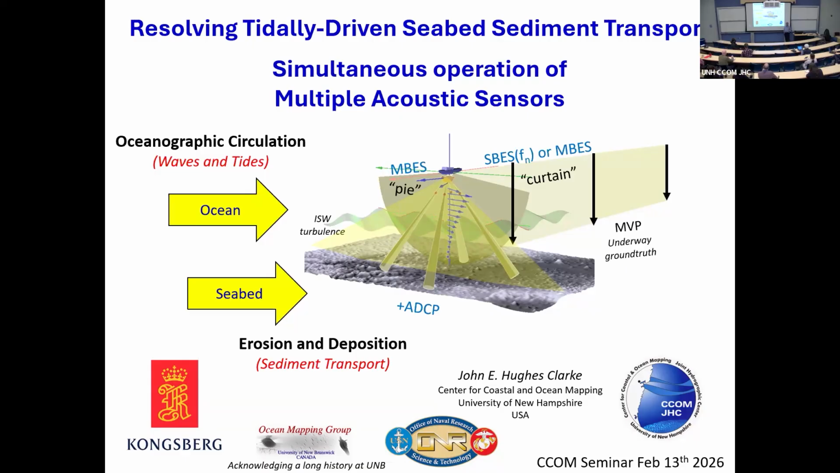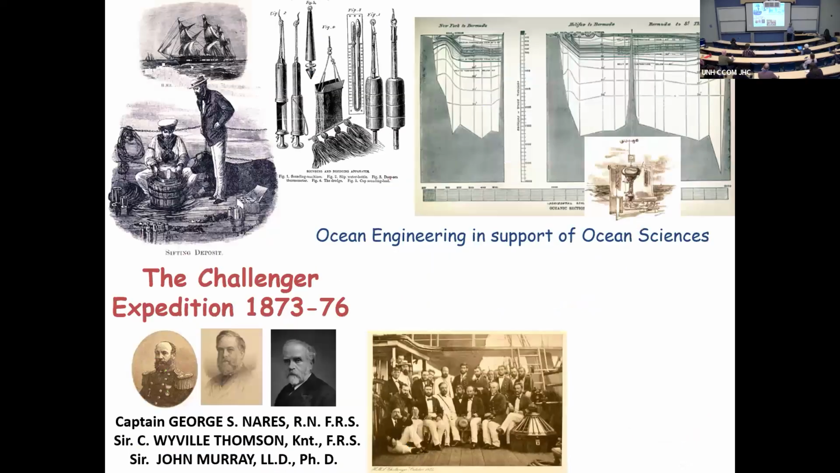But I'd like to start 150 years ago. You might think, well, let's get into this century. Well, it's two centuries ago. And the Challenger expedition was remarkable. They didn't have the benefit of acoustics, but they had multiple sensors. People know it well. This guy got an abyssal plain named after him. This person got a deep sea ridge named after him.